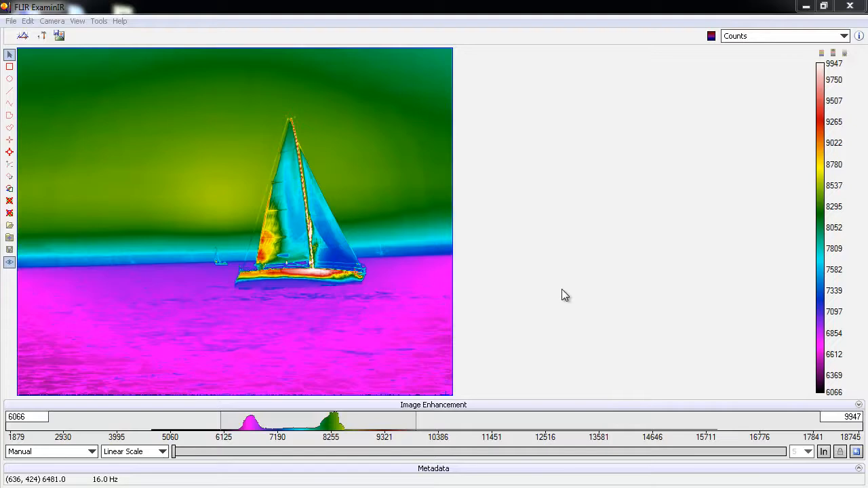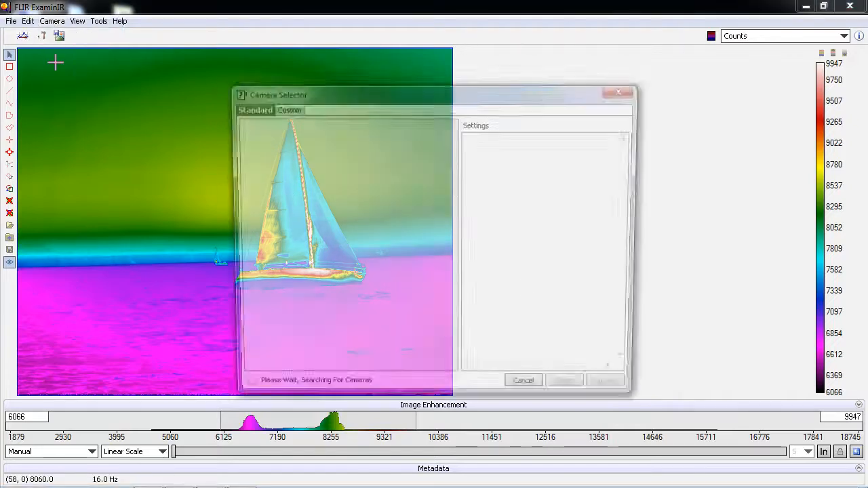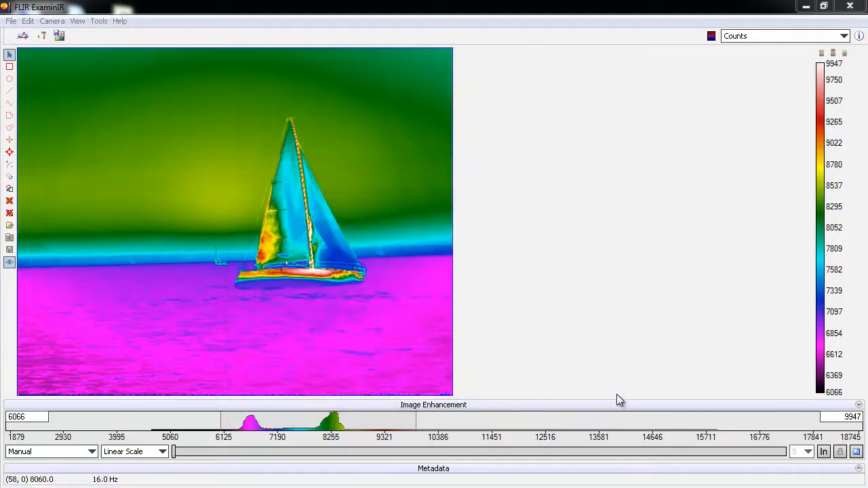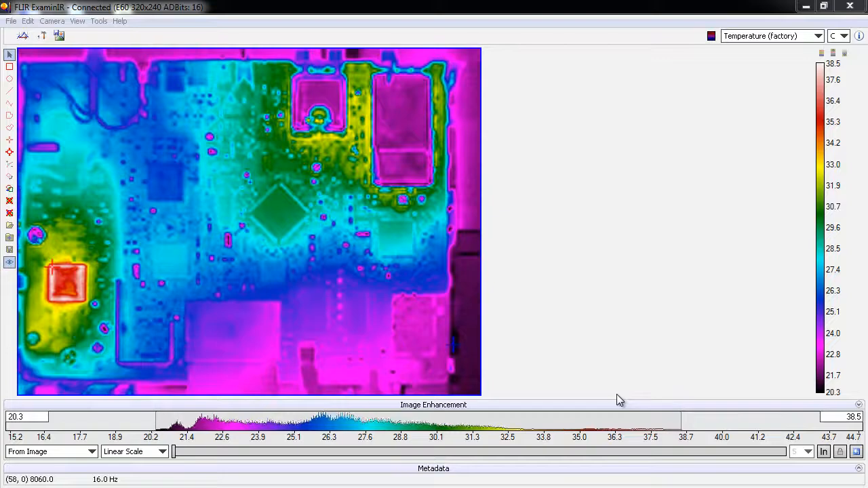Let's start by connecting up to the camera. So I simply go to Camera, Select, and the software is going to go out and find every IR camera that's connected to the PC, and of course it sees my E-Series camera. I just click on it and click on Connect. Here in a matter of seconds we'll see that nice IR image, and the first thing you'll notice is that